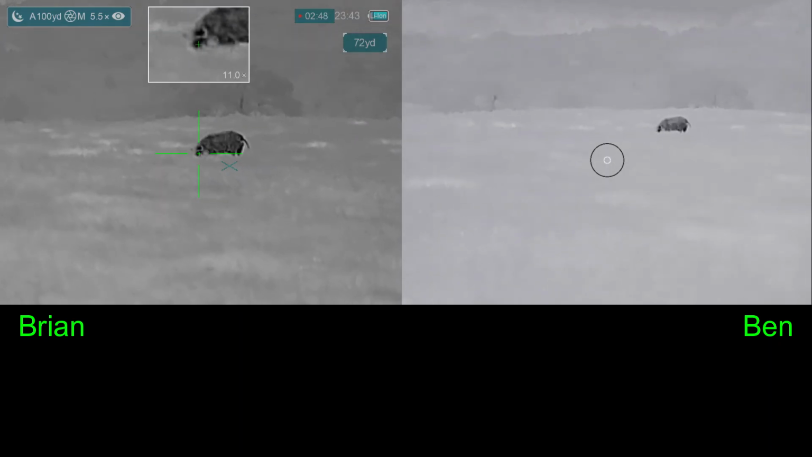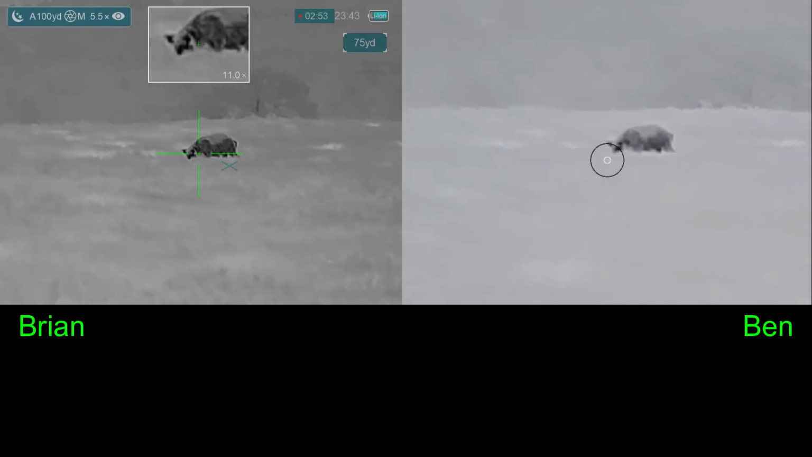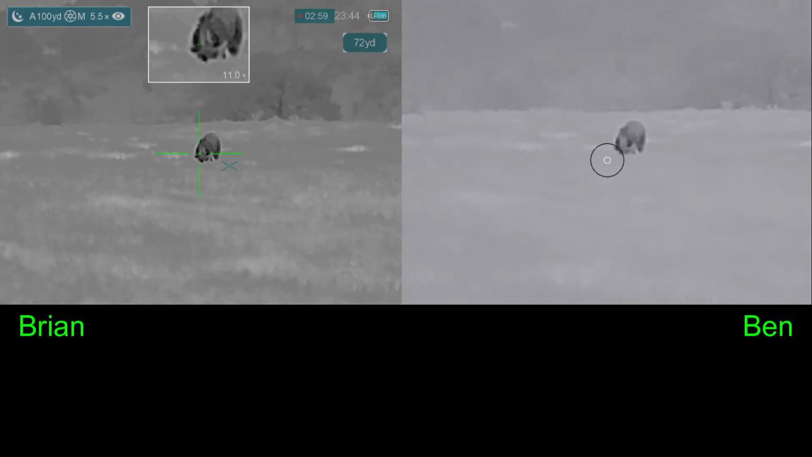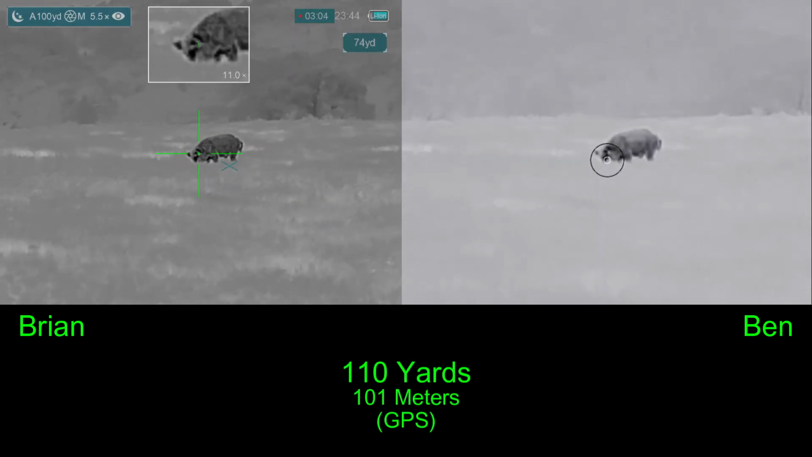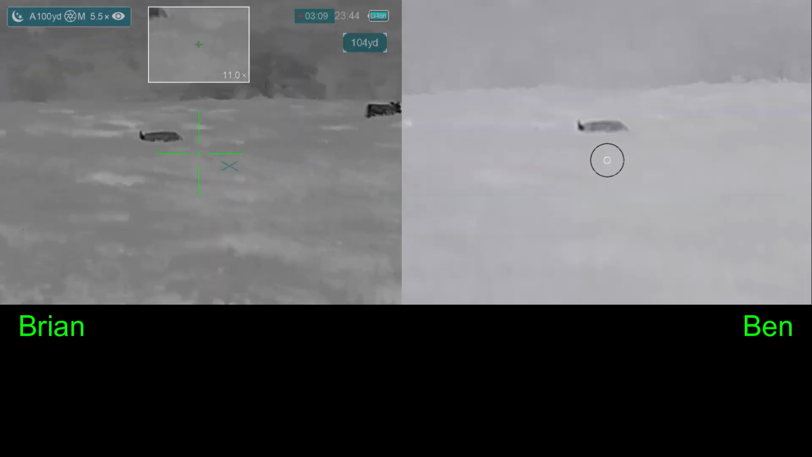Are you ready? Ben nukes his image, has me nuke mine. Alright, I nuked. Alright, 3, 2, 1. And then out of nowhere, here comes the calf.